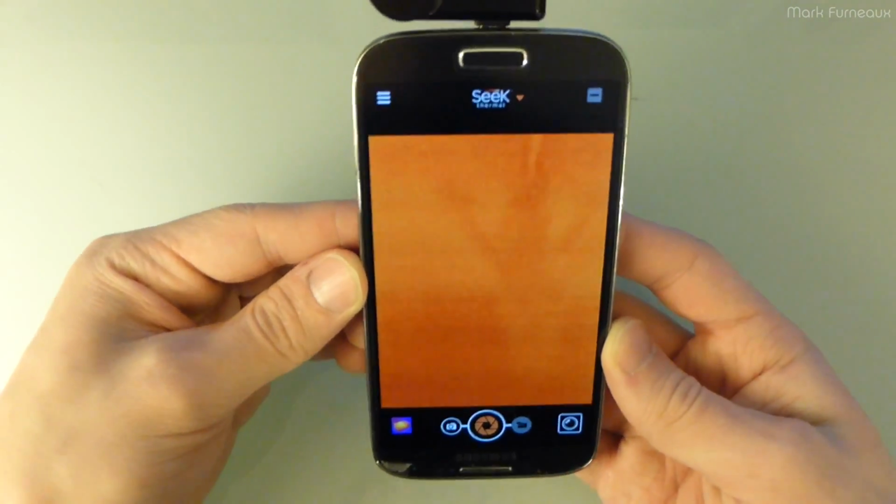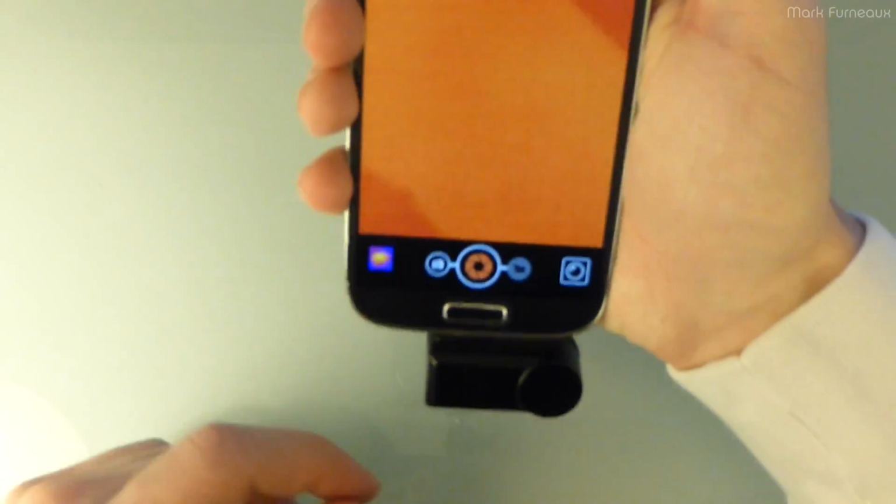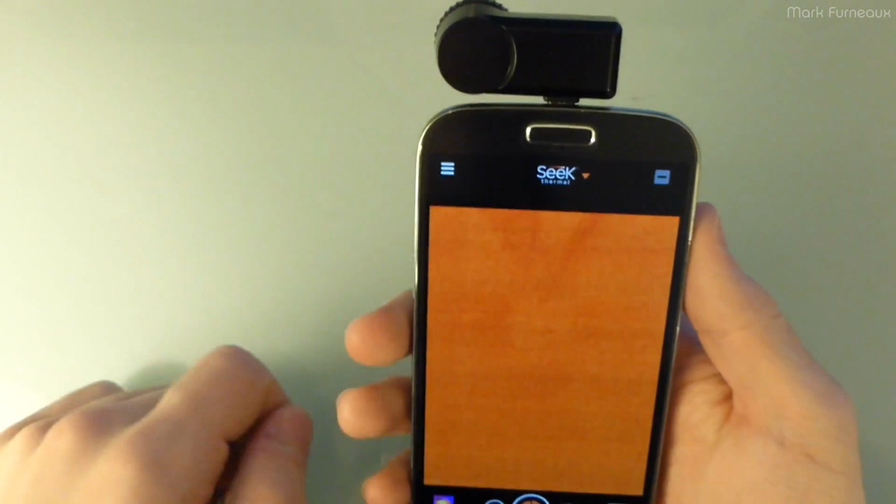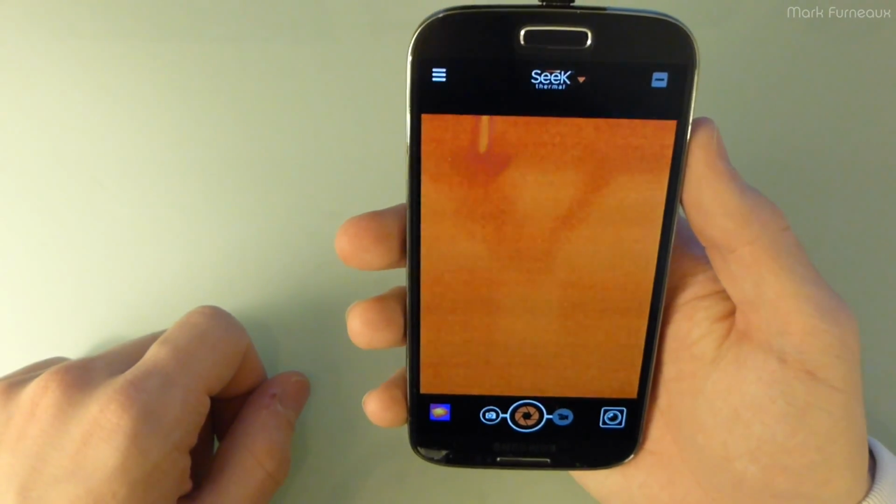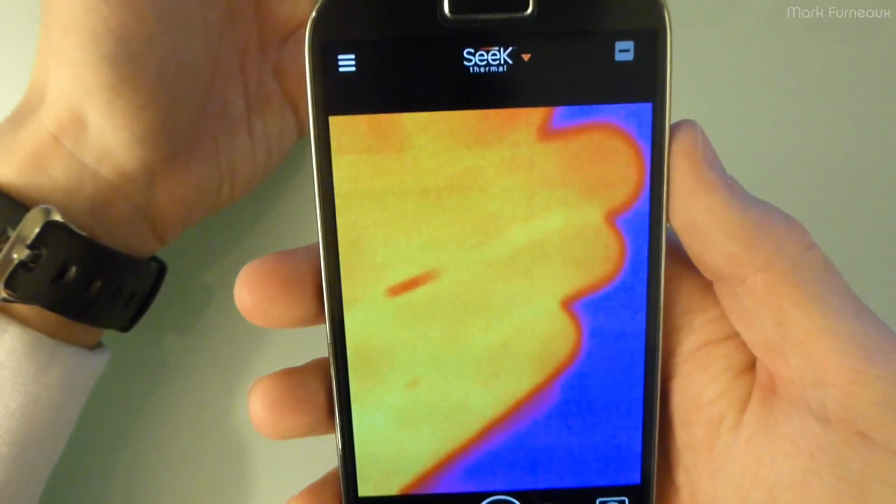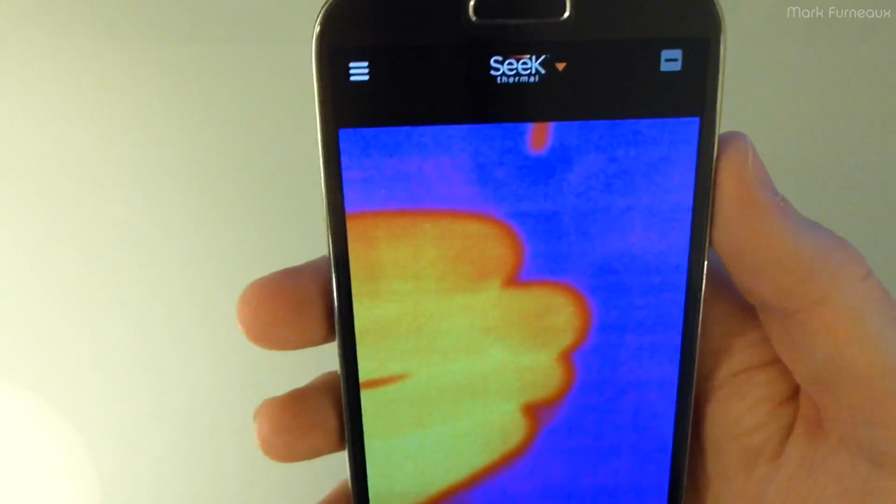It also works upside down, which is excellent because, when you have it the normal way, it's kind of strange to hold your phone like this so that you're not blocking the lens. But by holding it upside down, it actually works out quite well. So I'm quite happy that you can rotate it 180 degrees. It's difficult for me to get this all in shot because unfortunately there's not much that I can show you that's a different temperature.